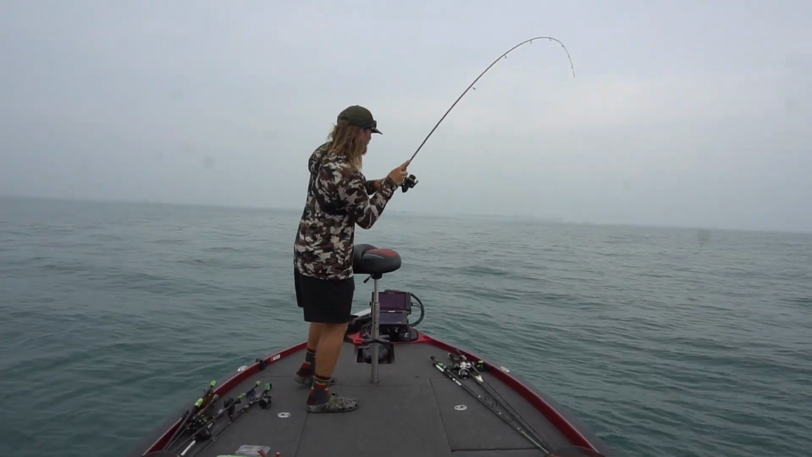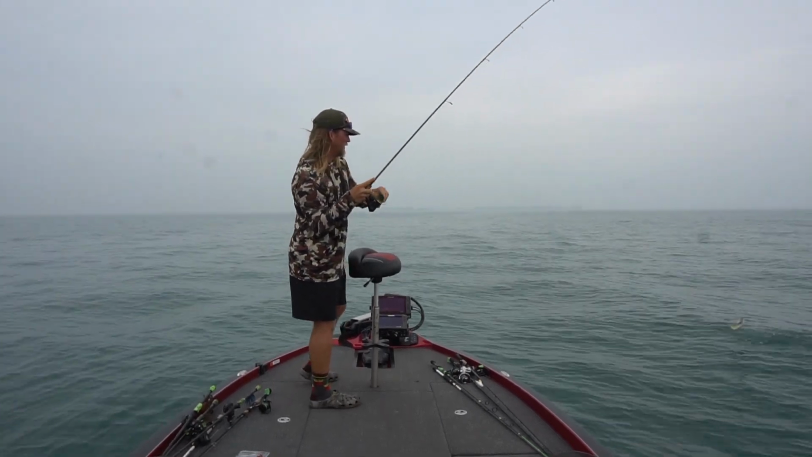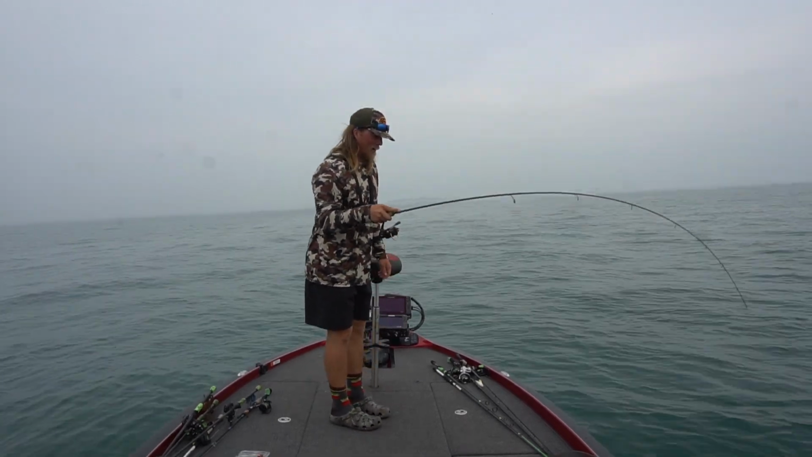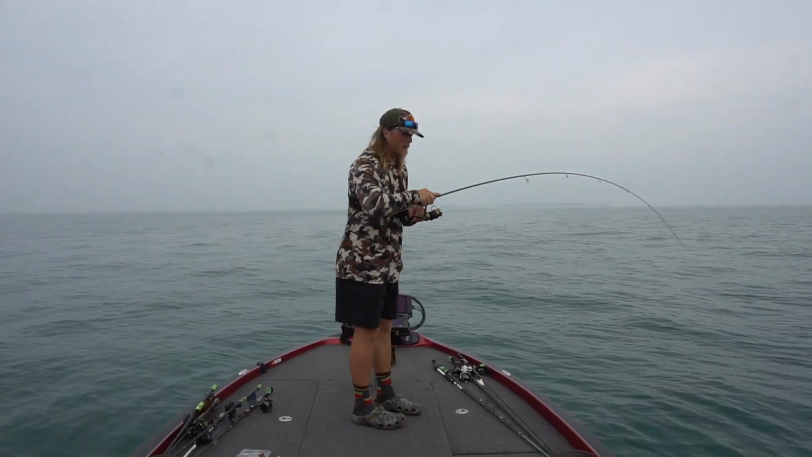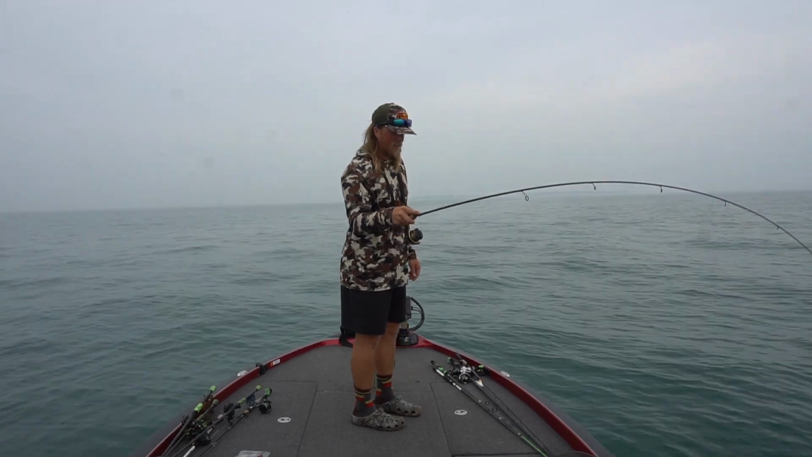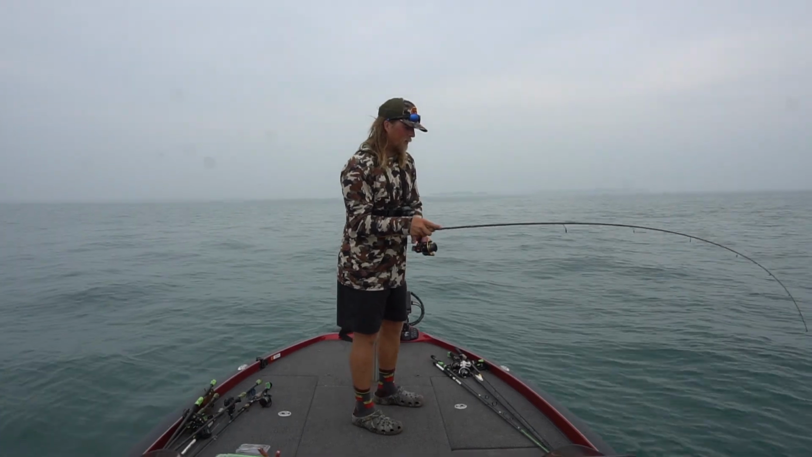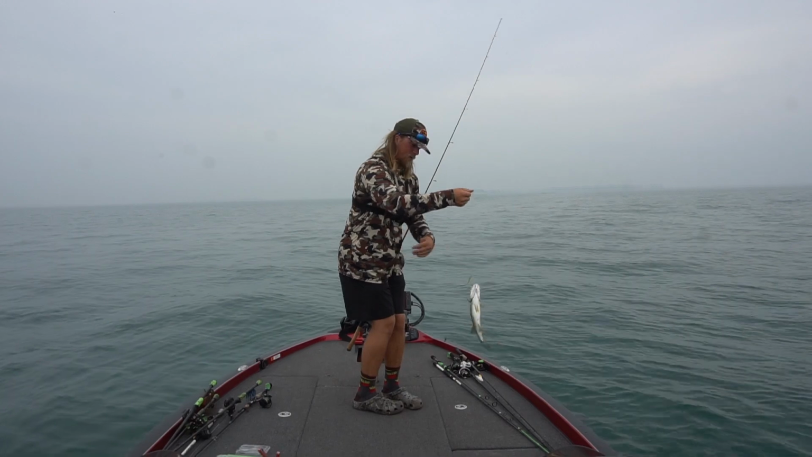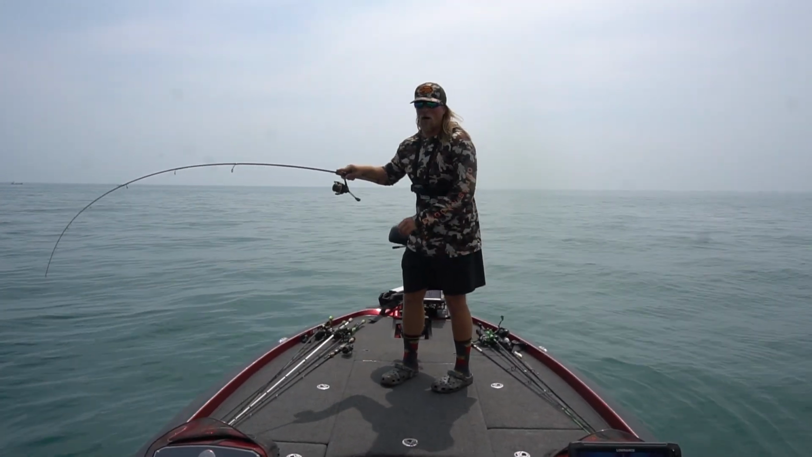Fish on. Pretty decent one. Man, these smallmouth fight good. I always love catching these smallmouth. Even the little ones fight really good, guys. If you ever get the chance to come out here to Lake St. Clair, it is an amazing fishery. There are so many smallmouth bass out here, it is crazy. Really nice fish, guys.